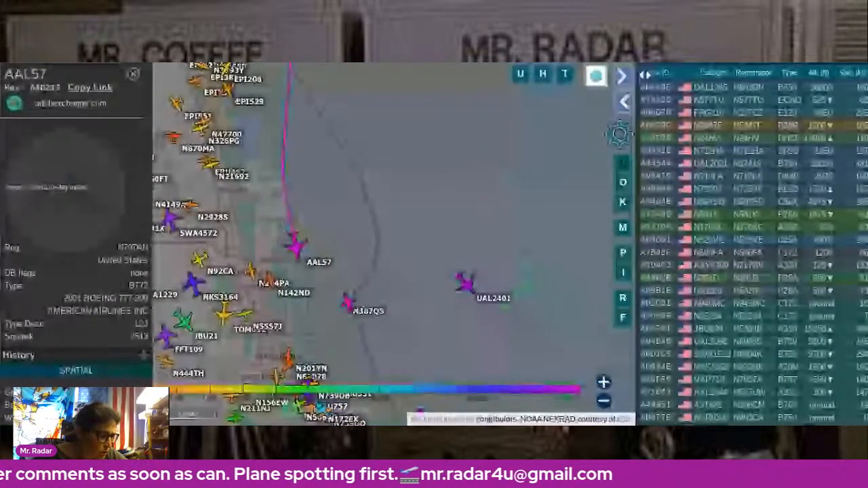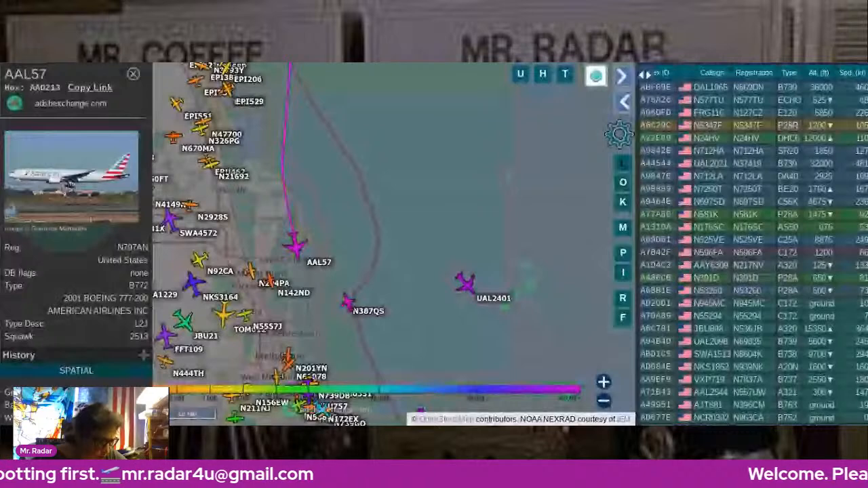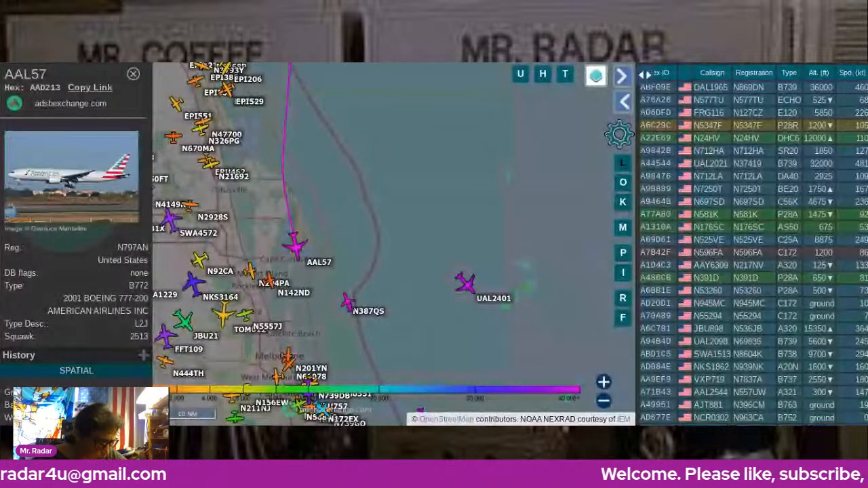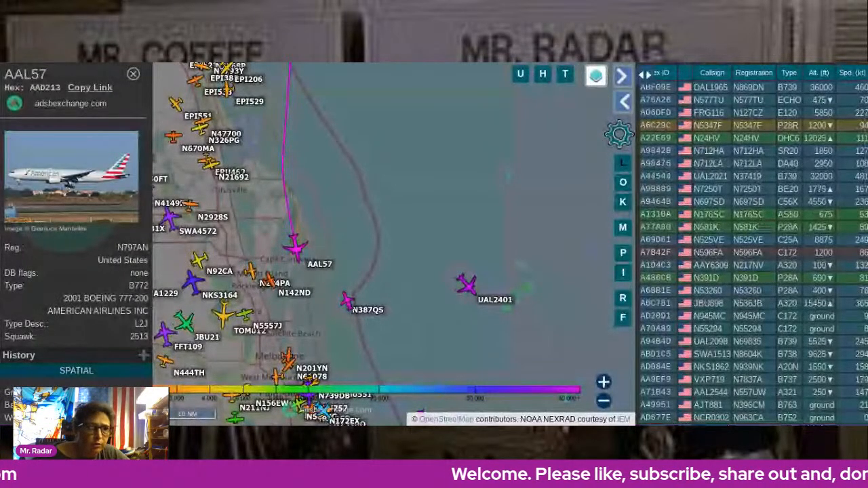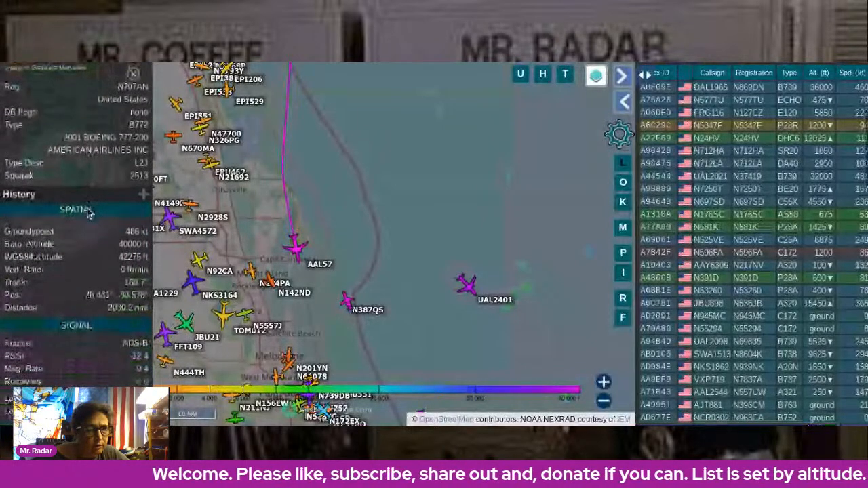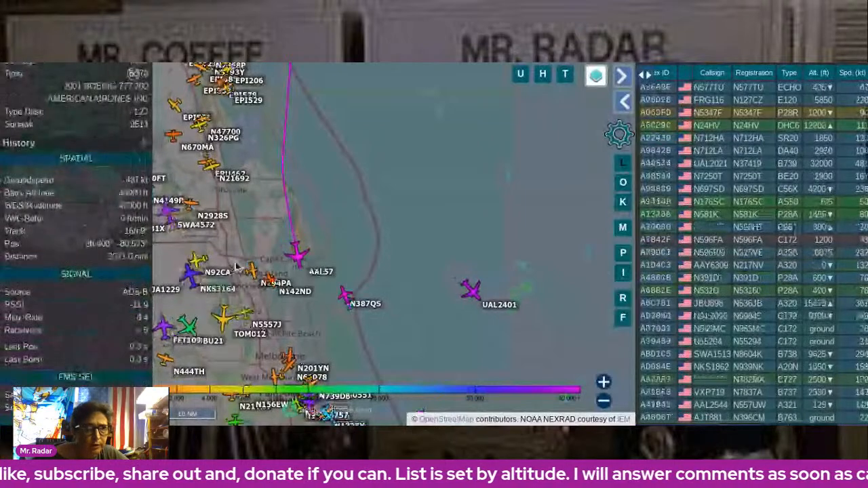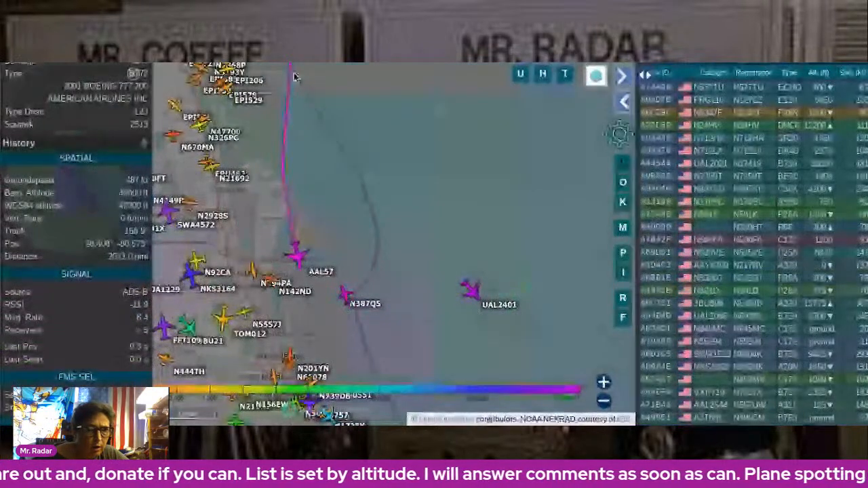So if you don't know, you can see each aircraft. It gives you all kinds of information about it. We can even get a history for it. It shows a track of where it was.